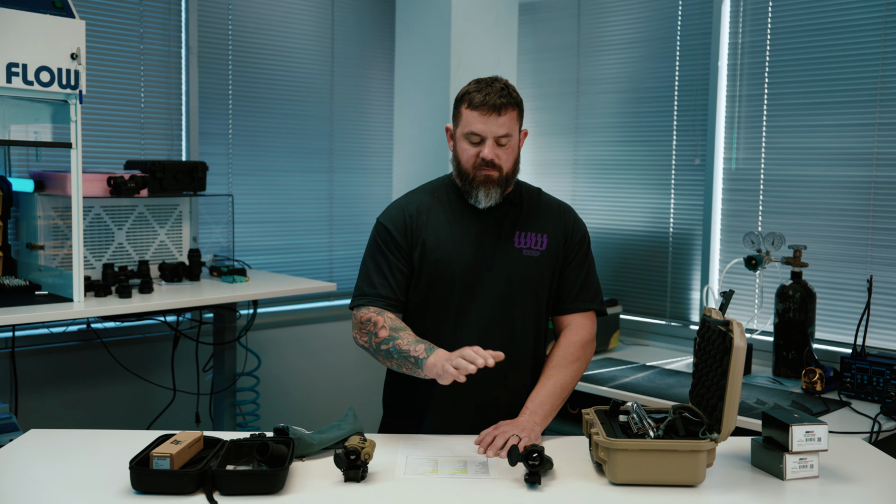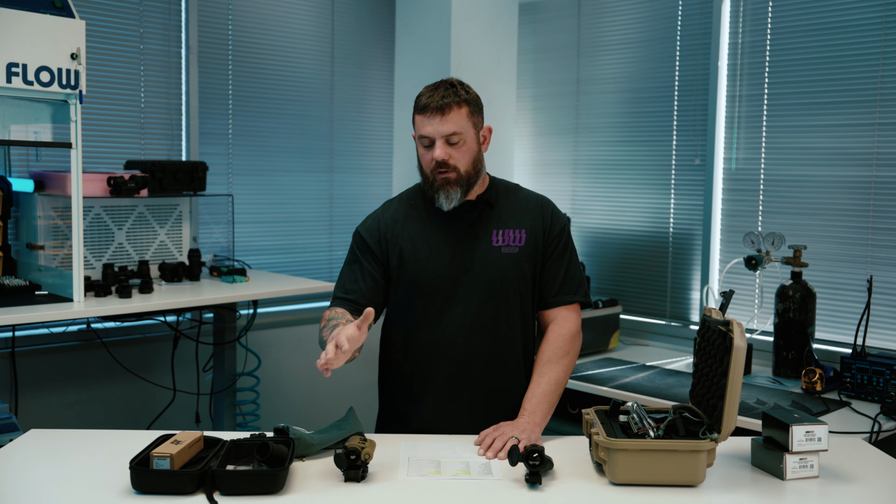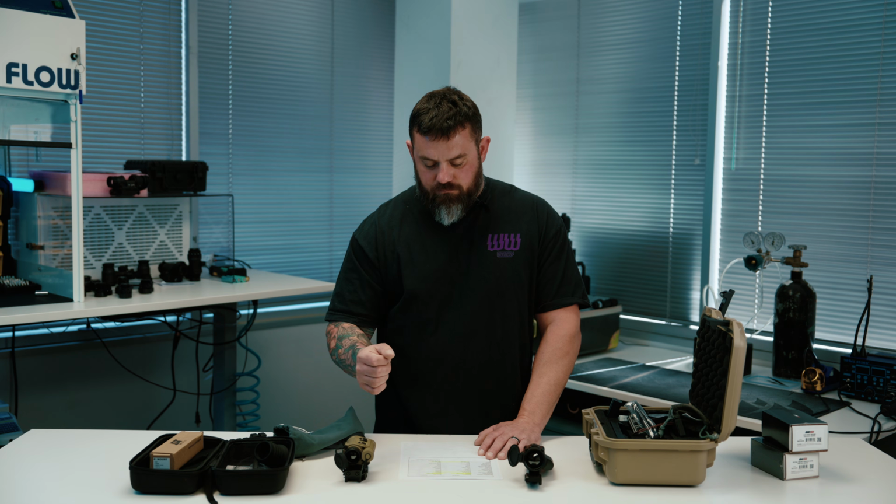So if I can start at a 1.5 magnification and have 640 pixels of resolution, that may be slightly better than starting at 1x with 640 pixels of resolution. As we know with thermals, when we increase magnification inside of the optic, we're actually cutting the resolution by a factor of whatever magnification range we're at. So at 640 resolution, at 1x, at 2x, we're going to be at 320, etc., etc.